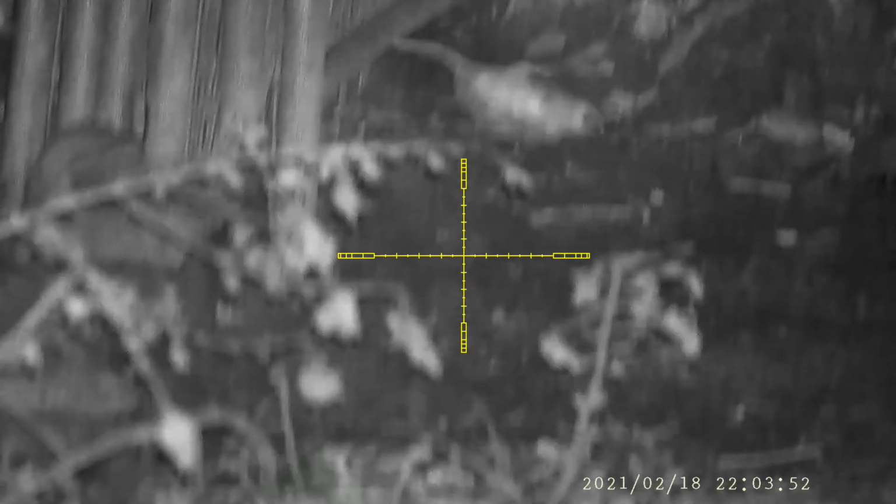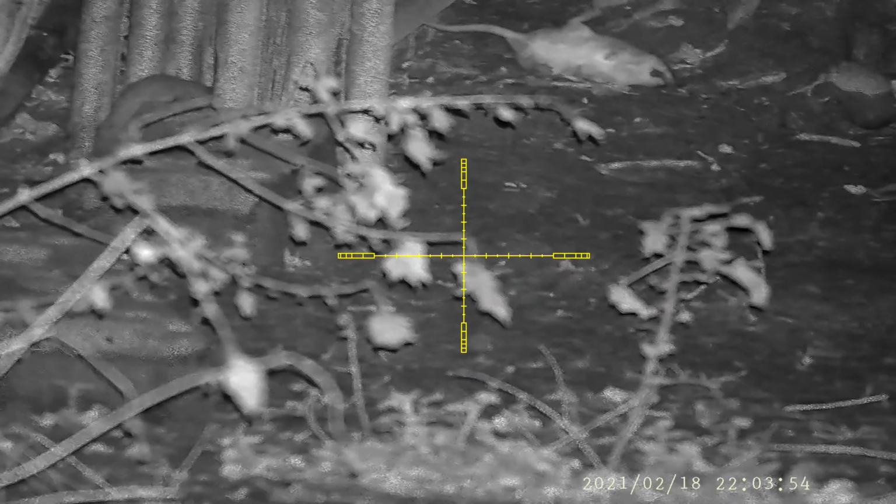Lost count of the number of shots I'd taken there, so had to change out the magazine. I think by the time I'd done so, the first rat had already expired. Not really sure whether the second one needed a follow-up shot, but always safer to do it rather than leave it.